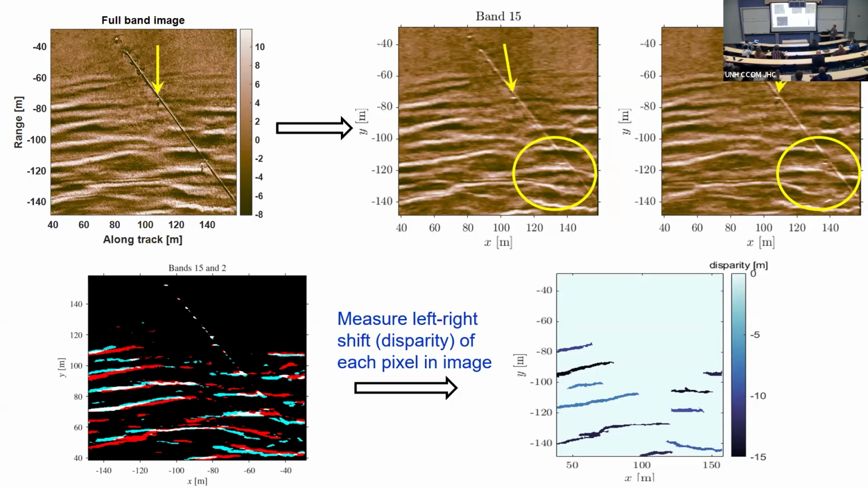Jenna will threshold this, turn it into a binary image, and we can just detect these little blobs. She calls them blobs, and I like that. If you take the blobs here and the blobs here and show them in red and green, you can see they've shifted. It's an easier way to see the shift. Measure the shift, and you get what's called disparity. That's the measure of the shift in meters, and you can see here it's about 10 meters for all these guys, as we saw up here.